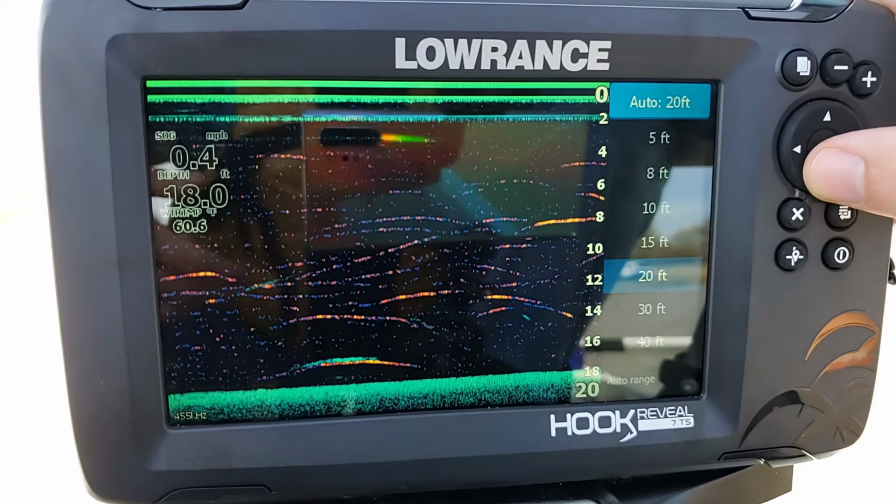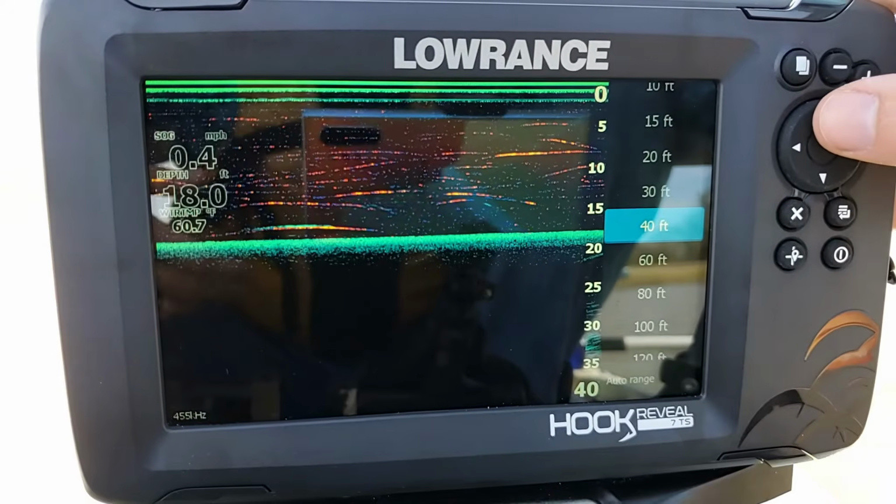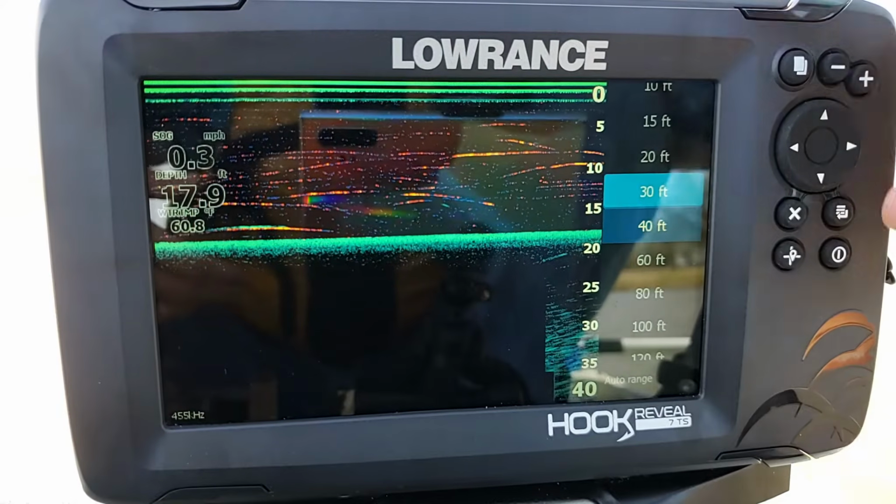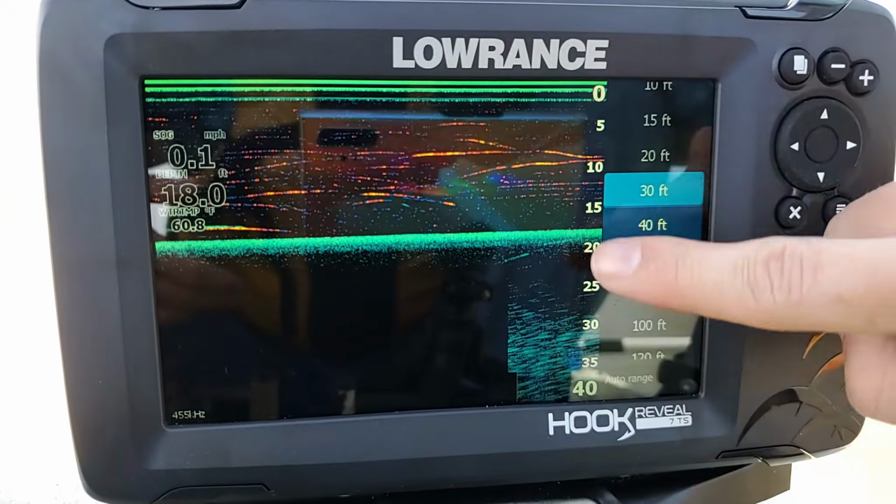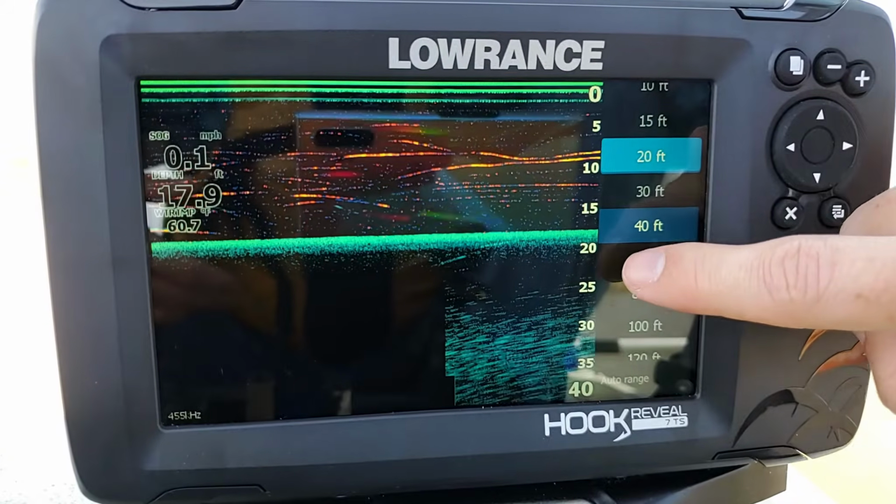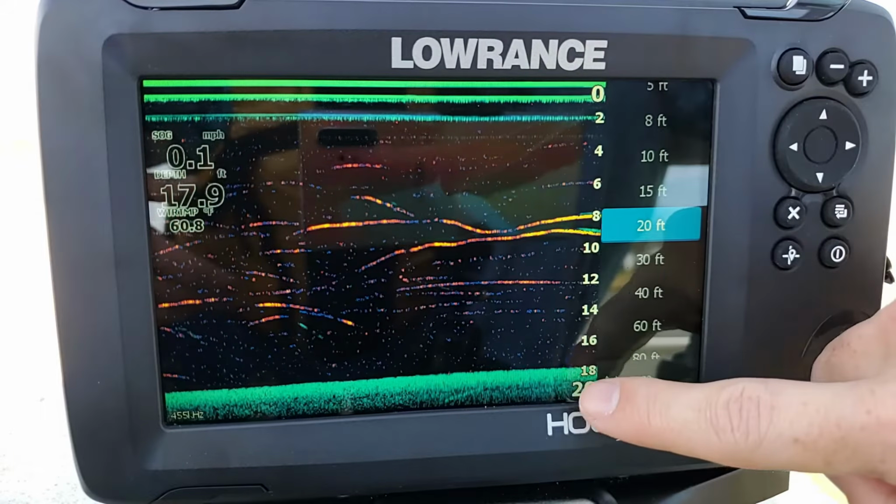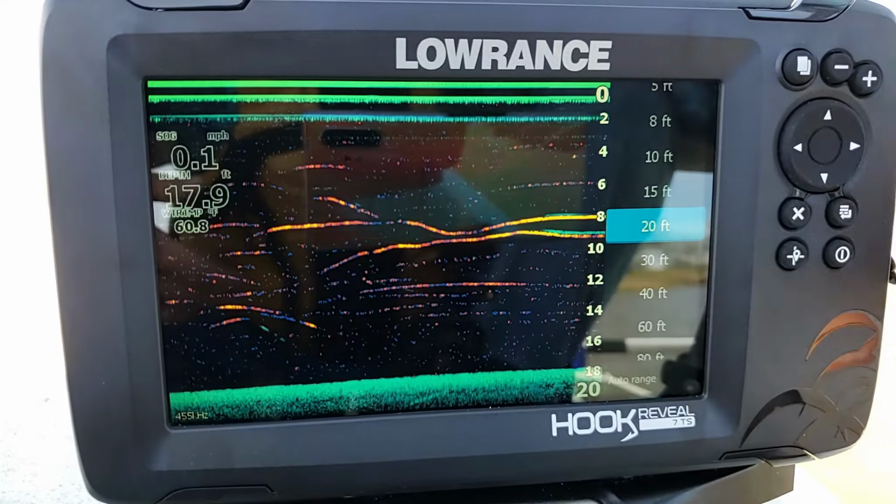So now if we arrow back, we can now go through and we can manually select whatever scale or range that we want to be able to view. But if you're going to do that, generally you want to put your bottom right there at the bottom of your screen so you get the maximum viewable area for your depth. So let's see, we're in about 17 feet of water, so I like setting mine about 20, which puts the bottom right there. So like I said, we get the maximum viewable area of our screen.